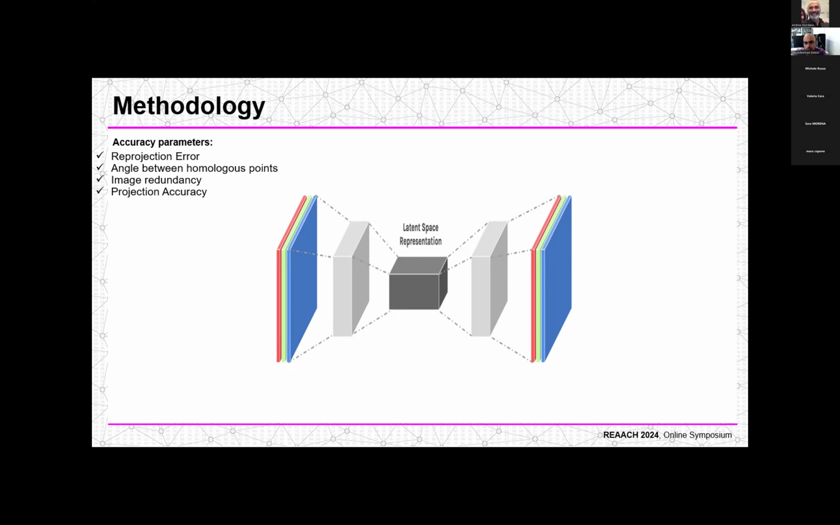It consists of two parts: an encoder that compresses the input data into a smaller representation dimension called latent space, and a decoder that reconstructs the original input from this compressed form. The goal is to learn an efficient representation of the data.